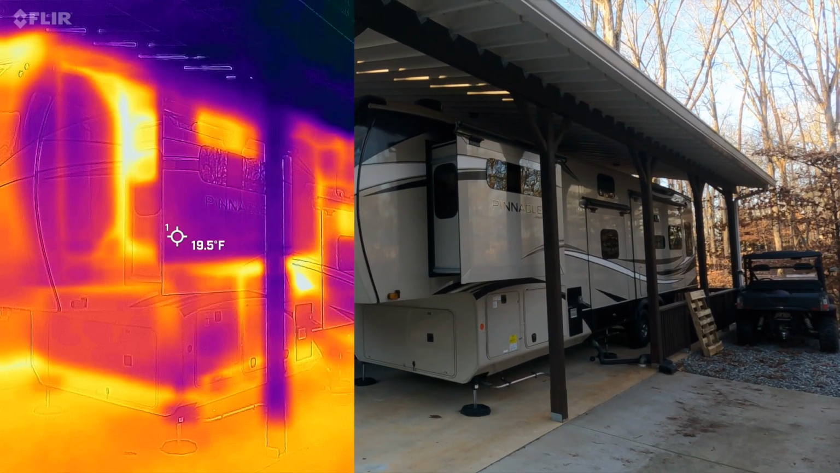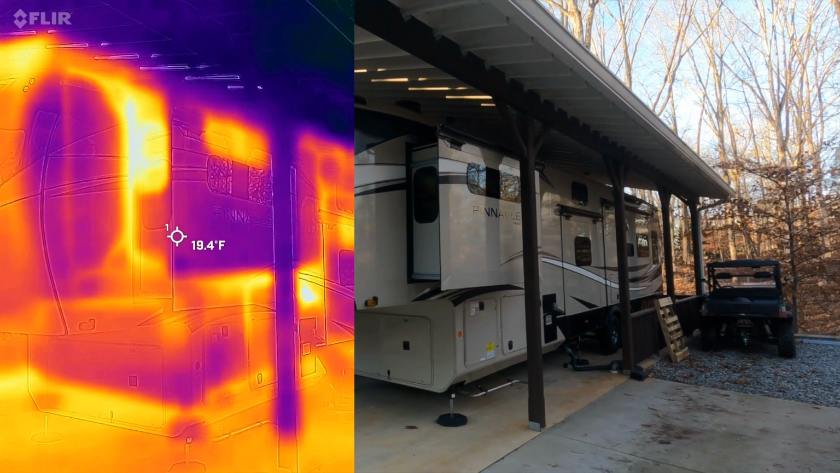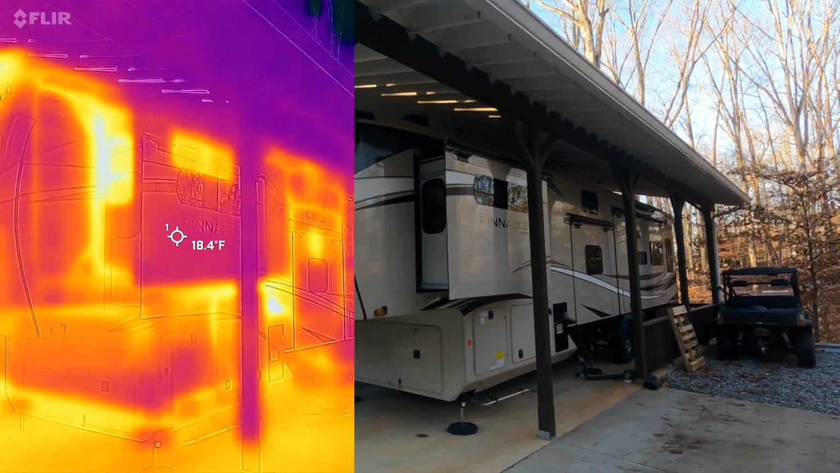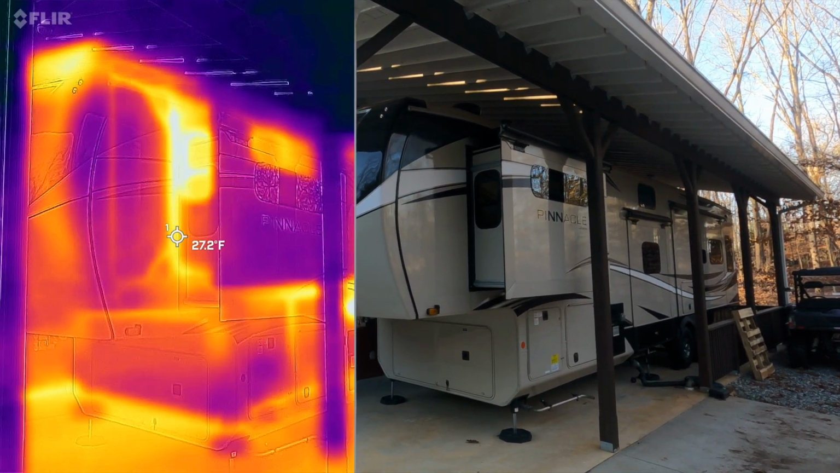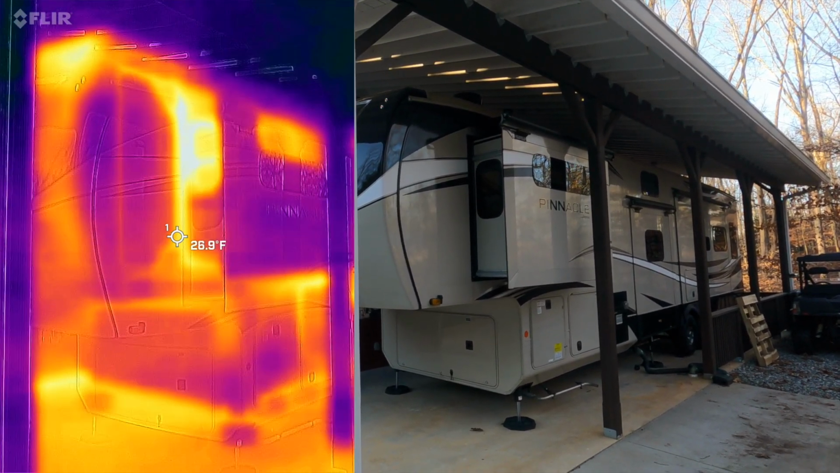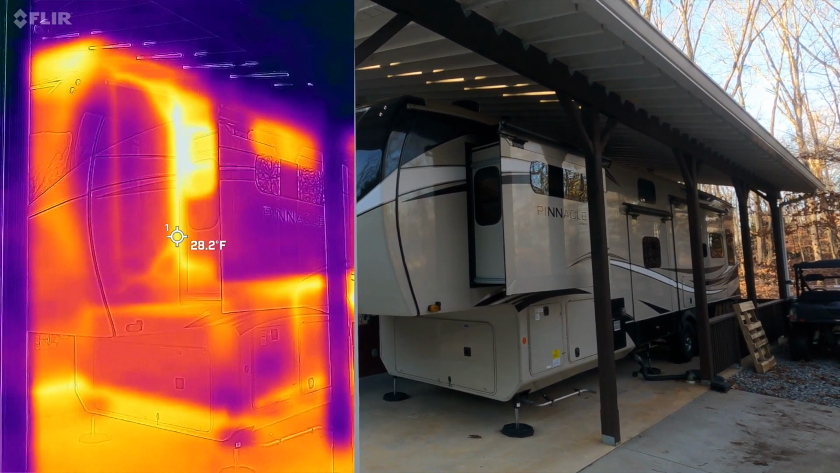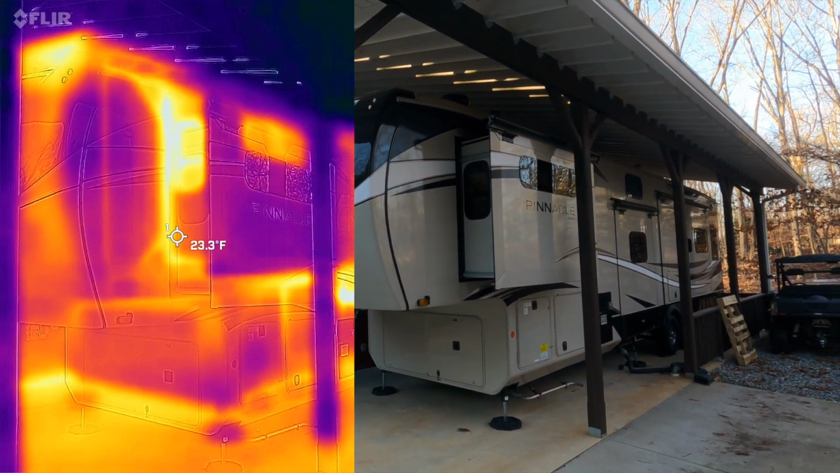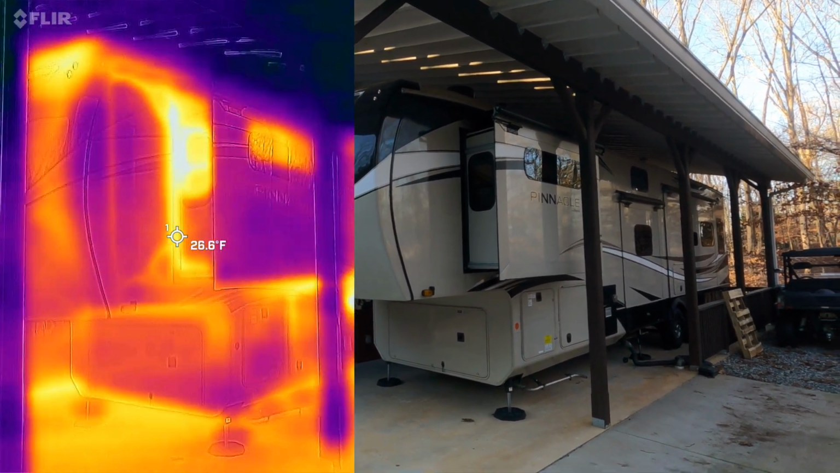Well, we got disconnected there for a minute. I'm not sure if it got too cold or what happened there, but I want to try to finish showing you this side and then the underbelly and the roof. Check out though on this front slide, you can see a little bit of that air leakage around the perimeter. It's not too bad though, considering all things. Looks like we're about 28 degrees or so there versus the body being about 21. So that's a pretty tight bulb seal.